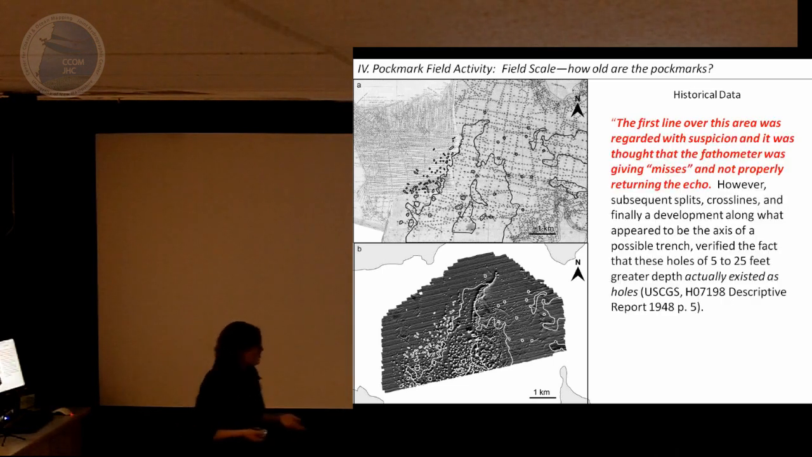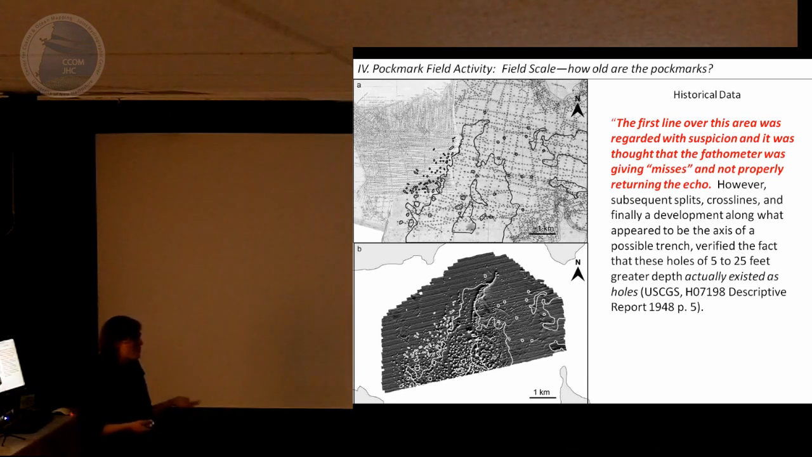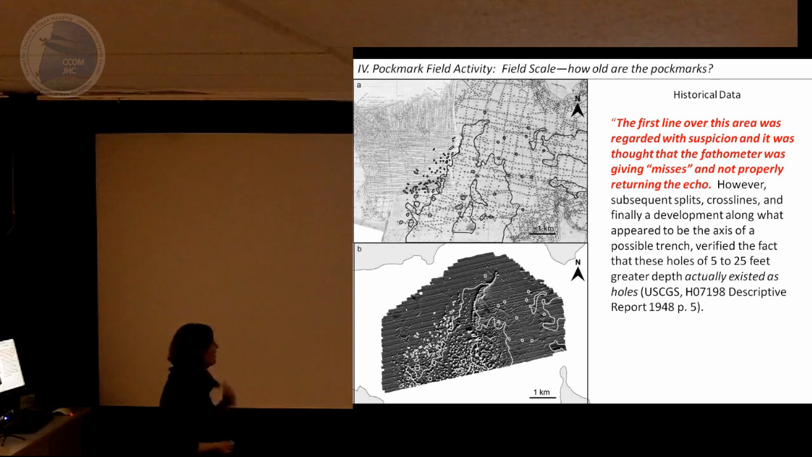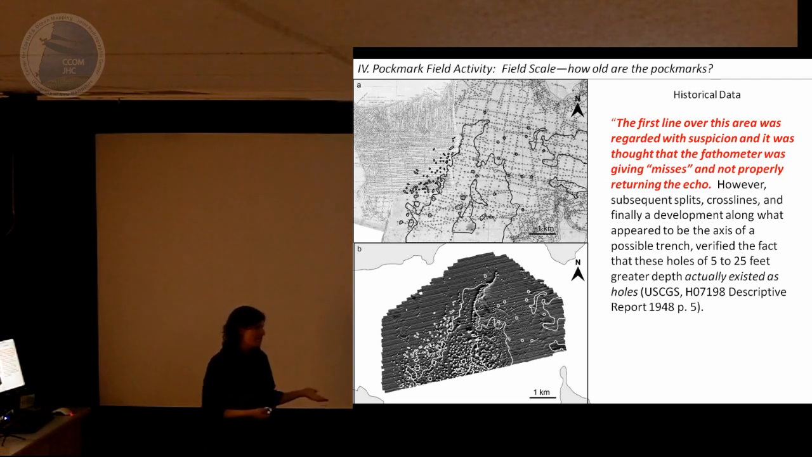Looking at the descriptive reports, I felt a real kinship with some of these hydrographers, as they were not quite sure how to initially characterize the seafloor. But in 1948, they were clearly making notes that these were holes in the seafloor. We look at the 2006 bathymetry collected in the area and put the contour lines around it.